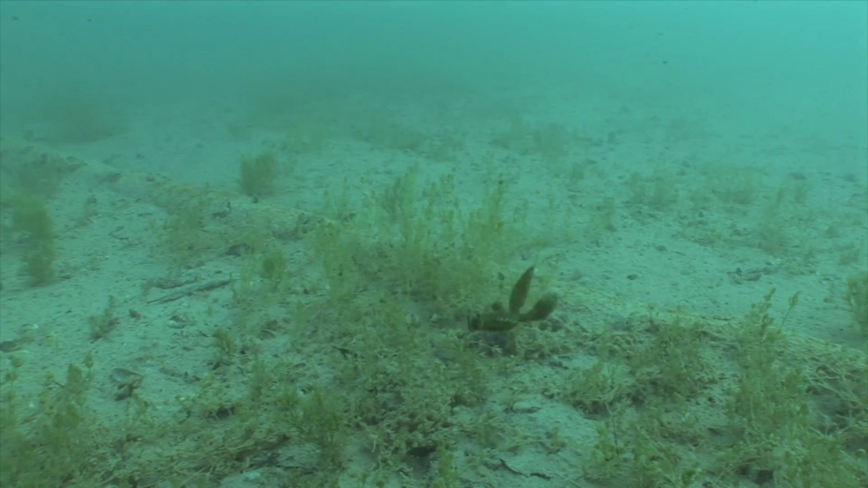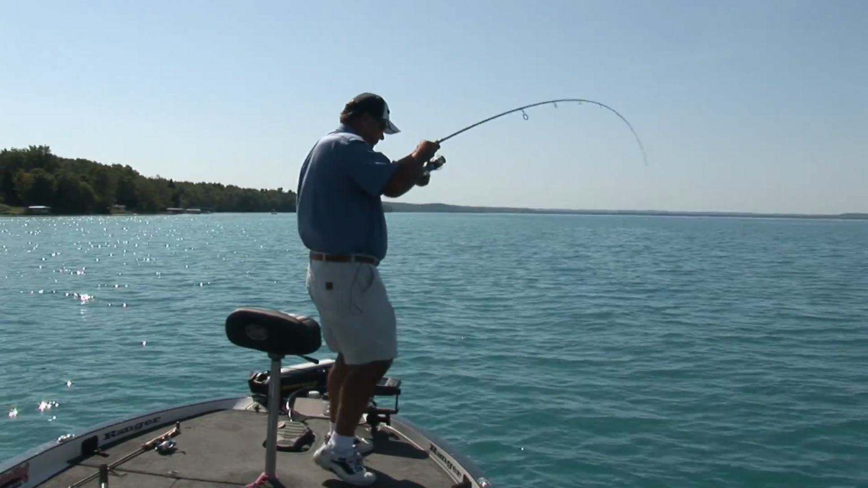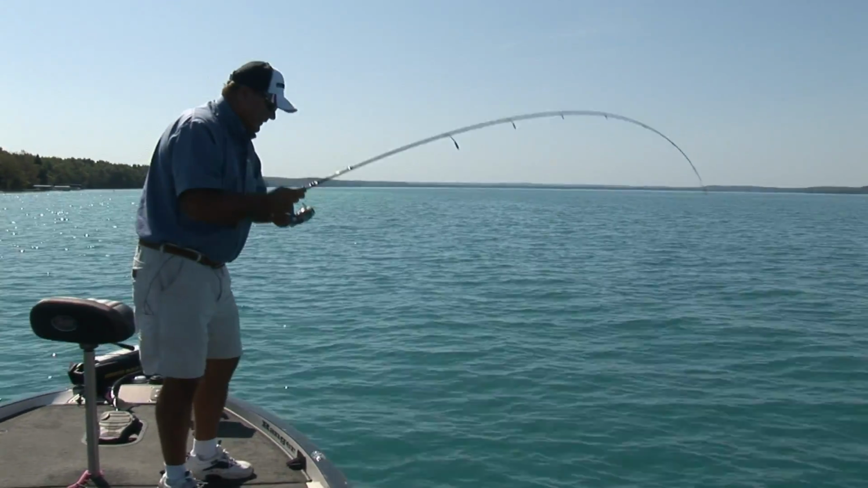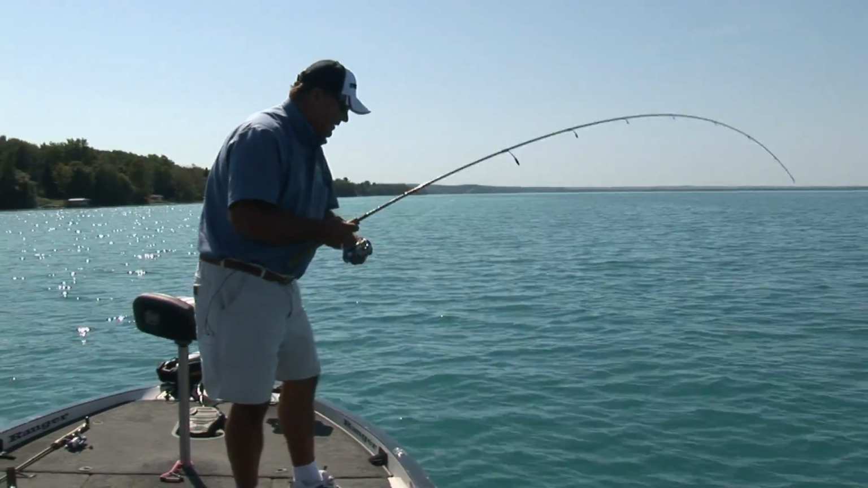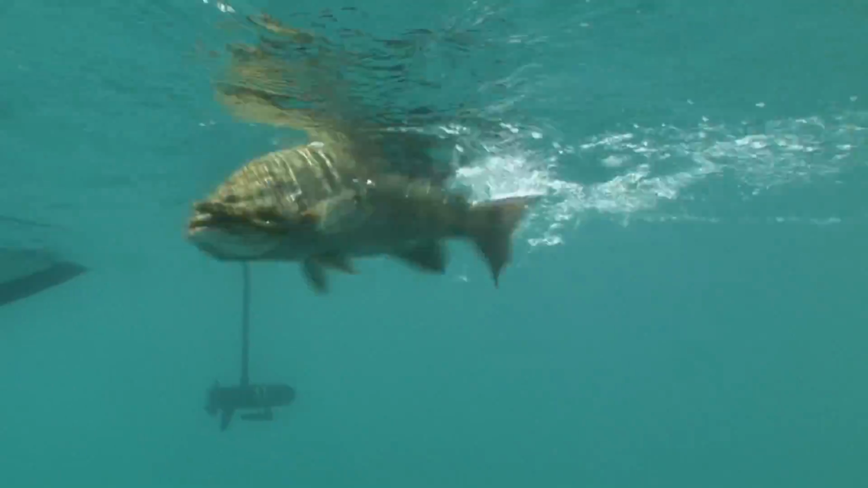Mr. Smallmouth. There he is. There he is. This is a decent fish, I think. This, yeah, he feels pretty good. Yeah, he's not a giant. He's a decent fish. Definitely a decent smallmouth.